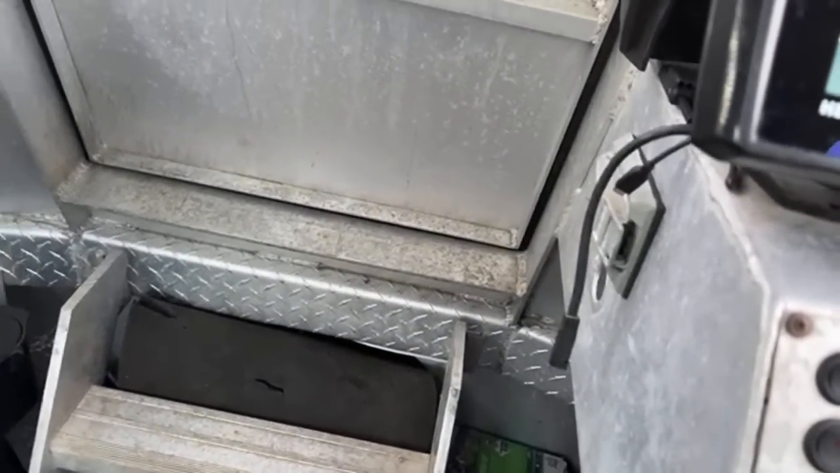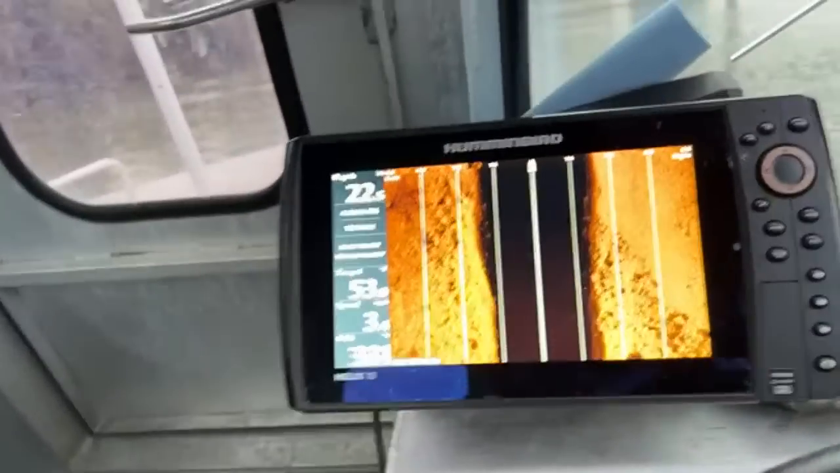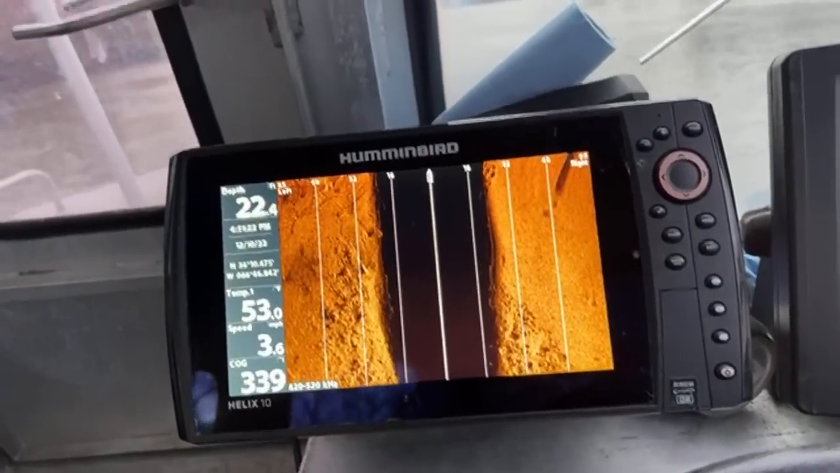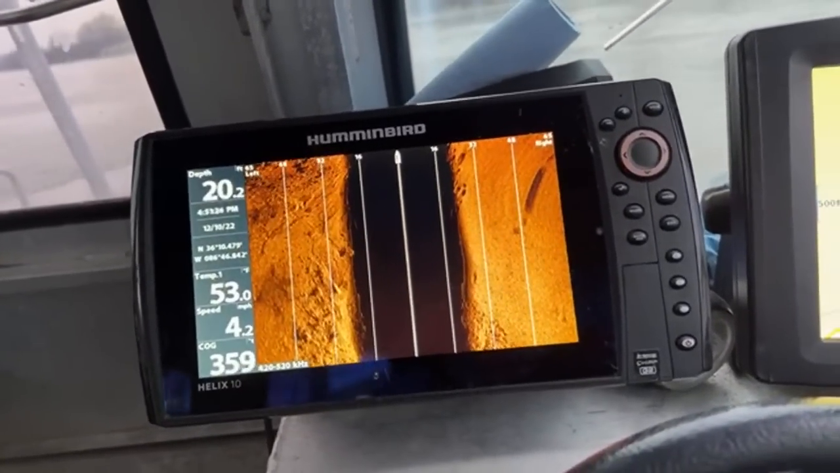Mark that object right there. I want to look at that. That's what I want to look at. Just hit mark. That's what you've seen, I guarantee it. I want to look at that object. I'm turning around.